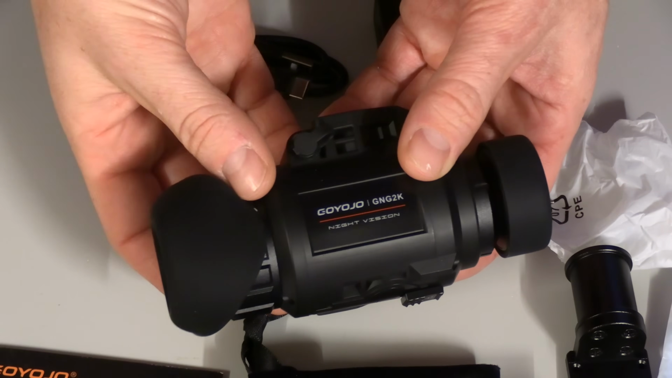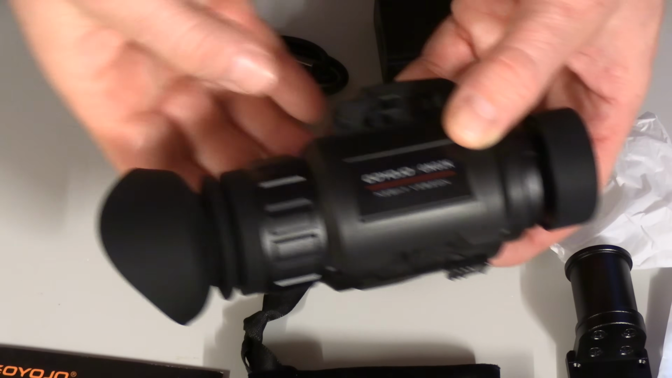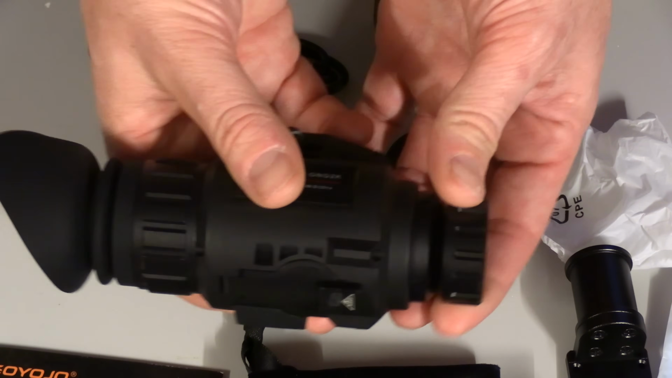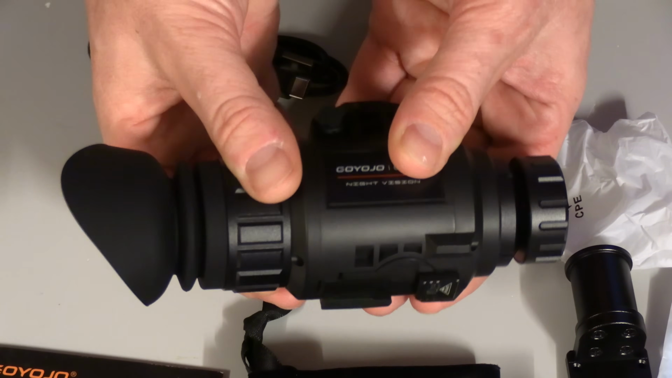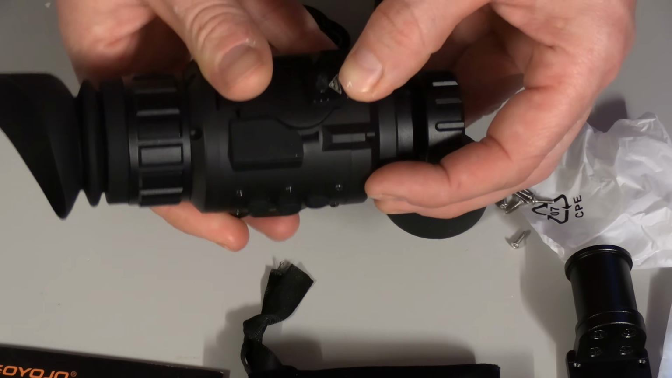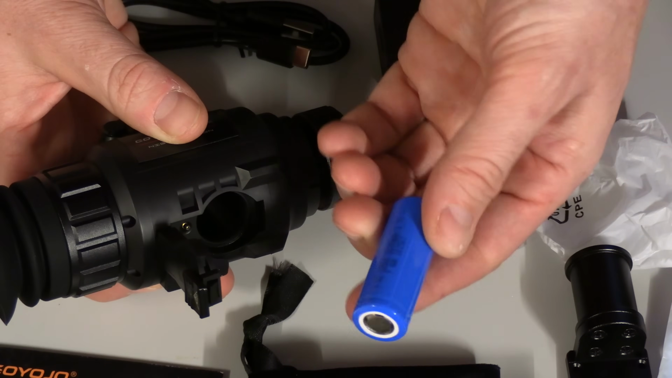So our main unit here has the little eyepiece. It kind of flips out. And then a lens cap on the front, and it looks like we have a focus adjustment on both the front and the eyepiece. We have some controls here on the side. We have a battery compartment with whatever this is.